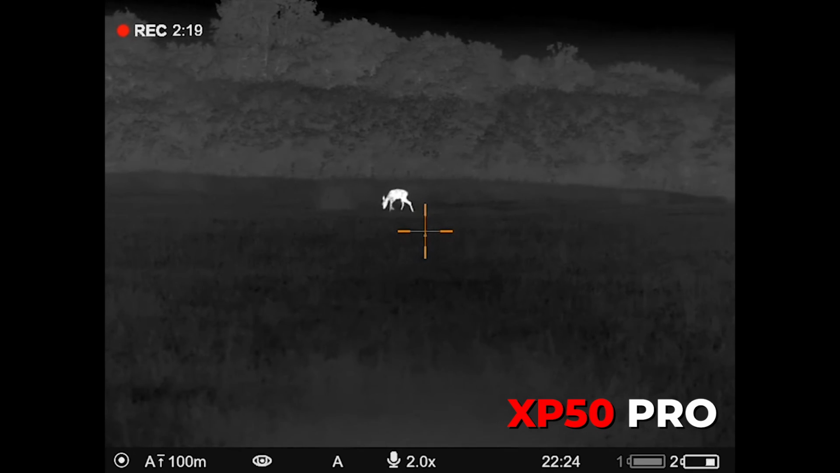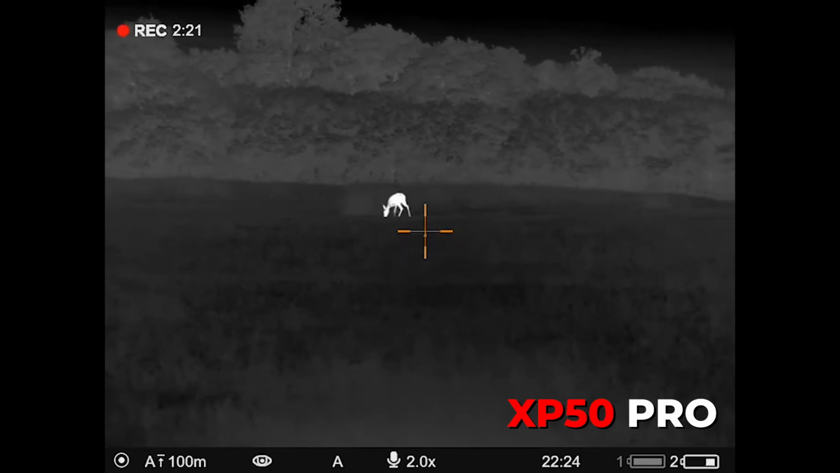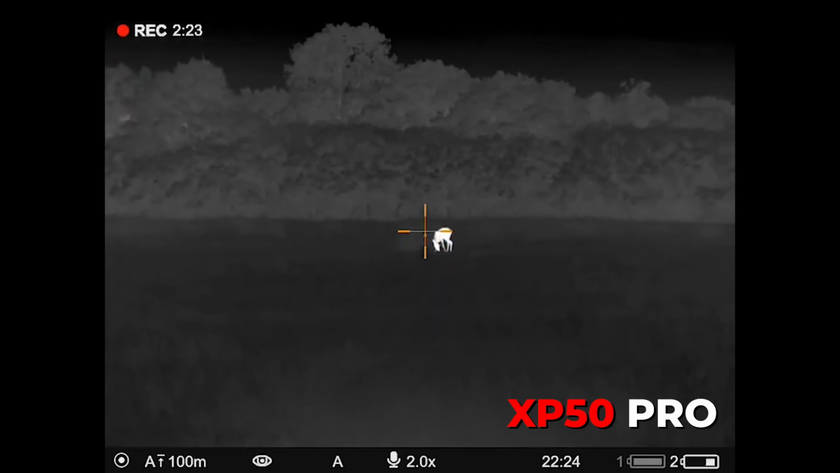That's where you're going to start seeing the difference, in my opinion, where I've noticed that the sensor in the XP clearly at range is where you really get your money's worth. But for someone who's shooting within that range, who wants good visibility, quick onto your quarry and able to pull that trigger, it's bang on the money.